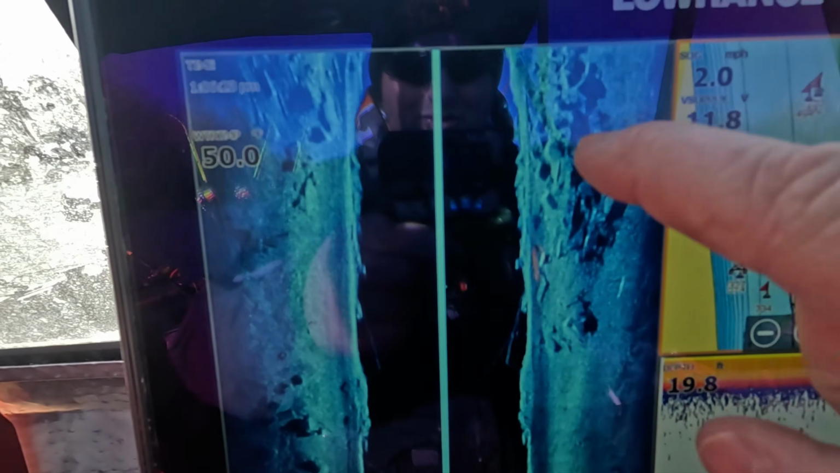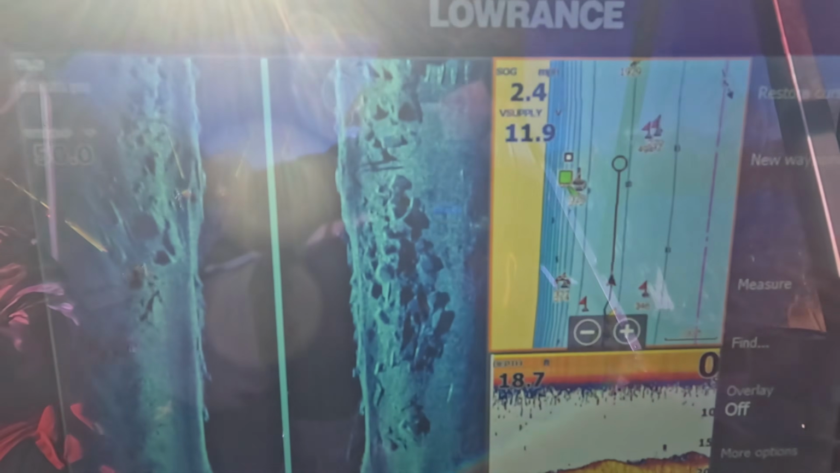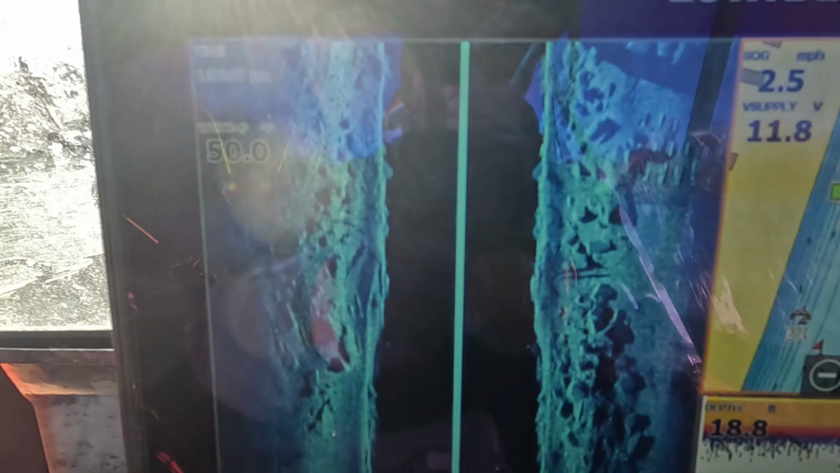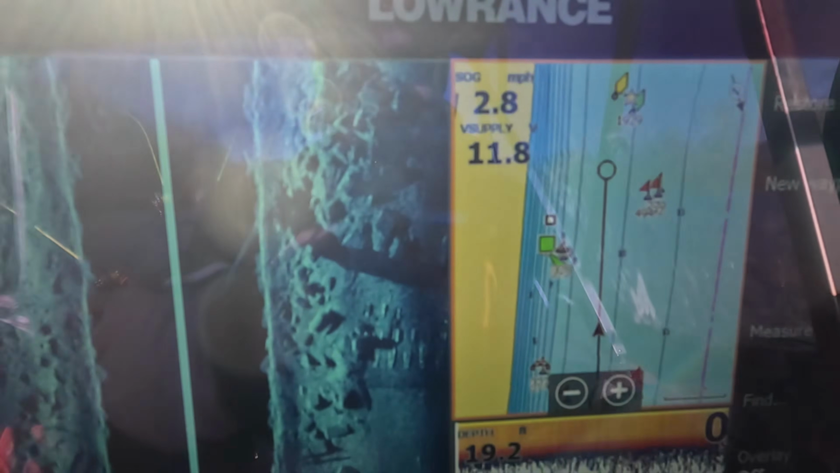You guys can see that's old blown up concrete. And we got a tree right there. And this is the rest of the old blown up dam here. My plan is to go on the upper end of it and anchor and see if we catch anything, and then possibly move back down into here depending on what we catch at the front side of it. I'm just gonna take my time, and we're gonna anchor kind of right up here.